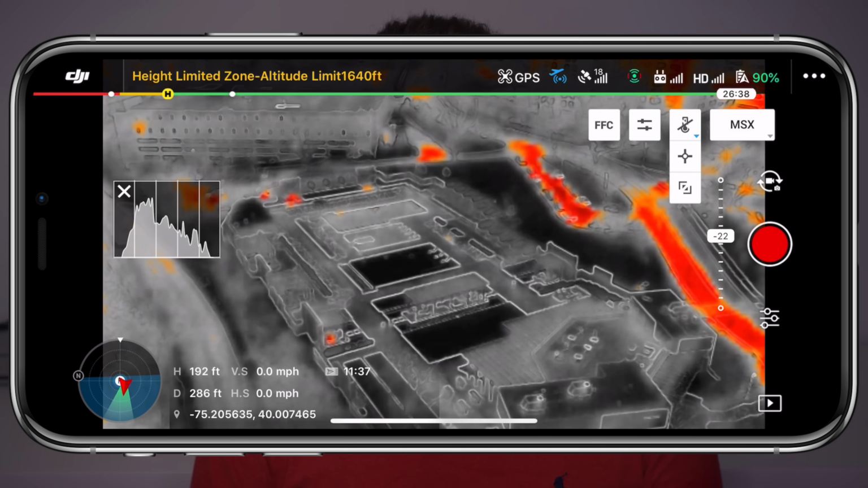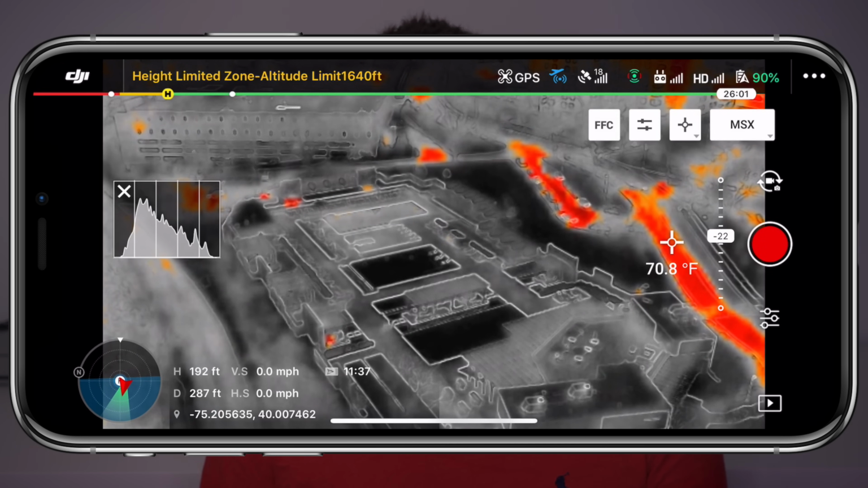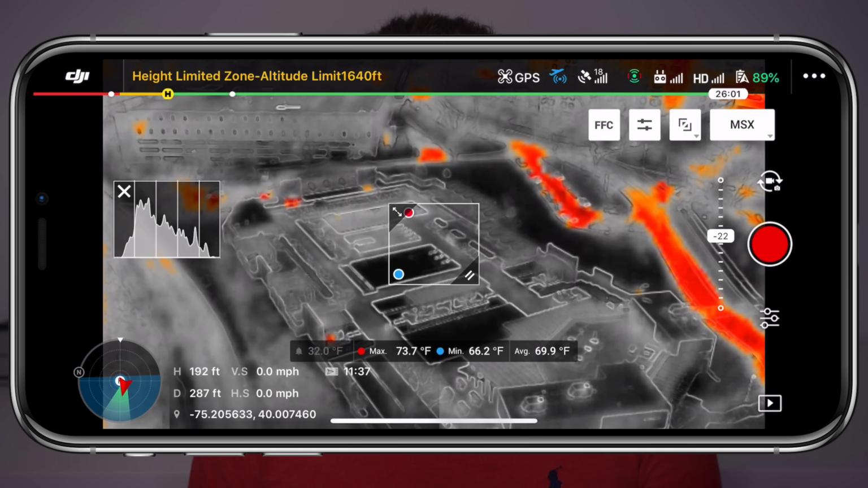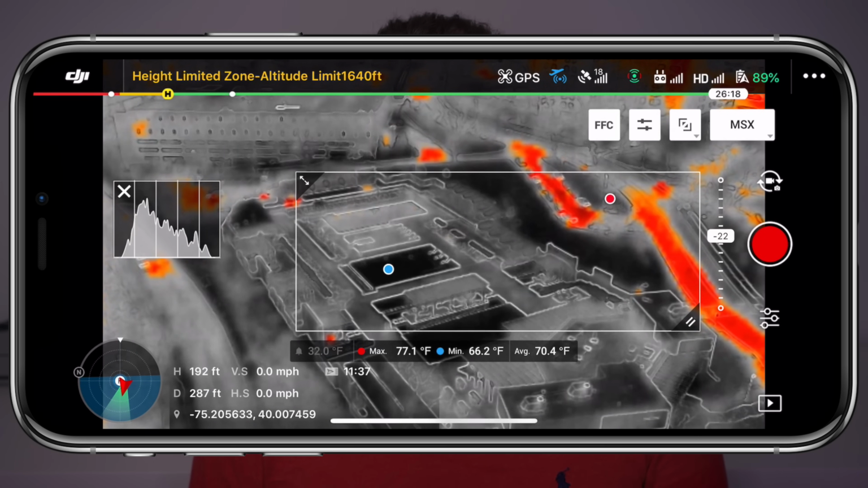Right now, there is no temperature measurement being taken on my screen, but if we wanted to know, say, what the temperature of this pool is, we could use the spot meter to take the heat measurement of basically anything that we see on the screen. They also include an area measurement, which lets you select an area on the screen, and within that box, it will find the highest, the lowest, and the average temperature. You can also resize this box on the screen to meet your needs.